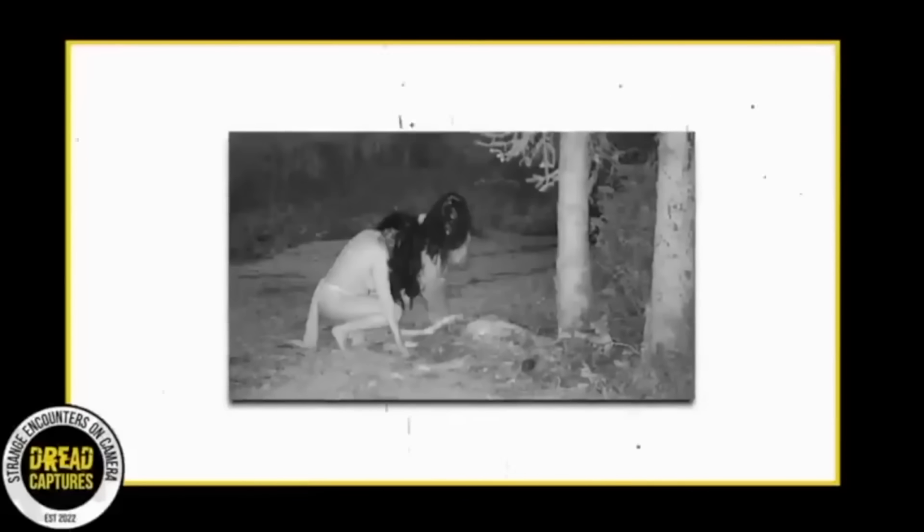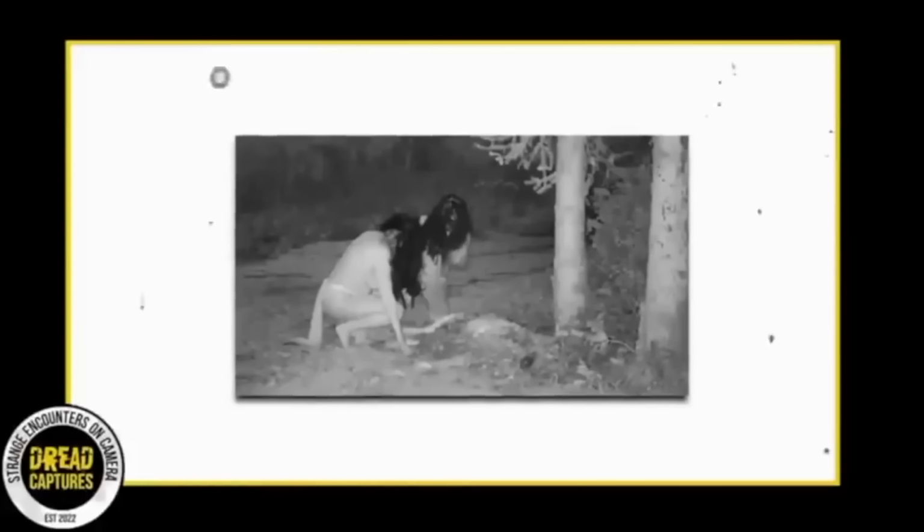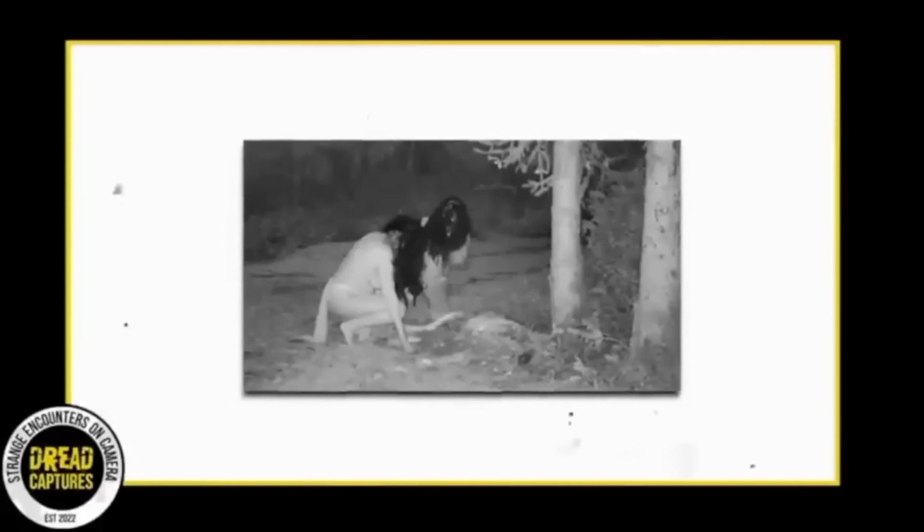Not one, but two naked women feasting on the dead deer carcass just as it turned dark. Yes, you heard that correctly. They were eating the dead deer. Stanhope reported that the individuals arrived roughly 10 minutes following sundown to consume parts of the deer carcass. She told the media that the apparent flesh eaters appeared disheveled, and it almost looked like they were donning wigs.